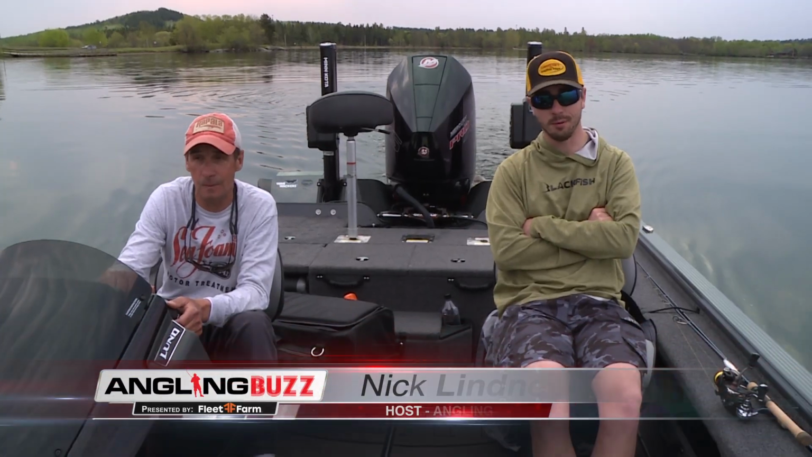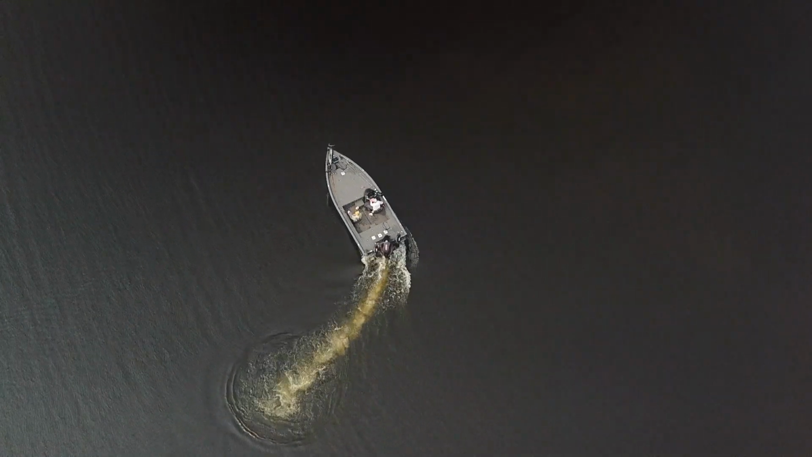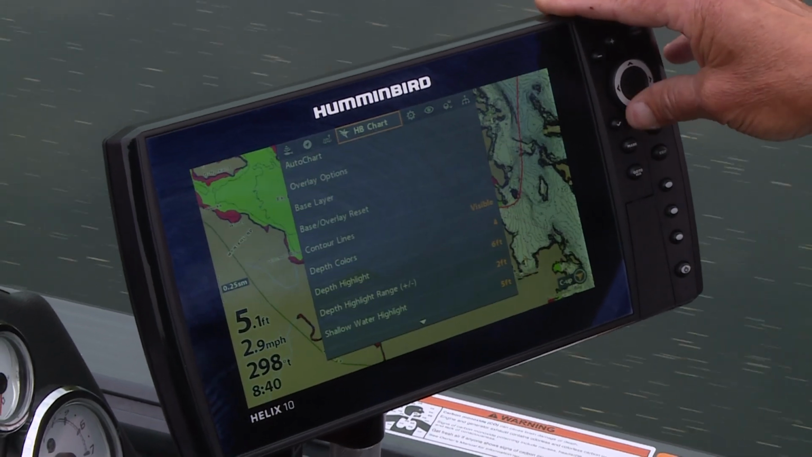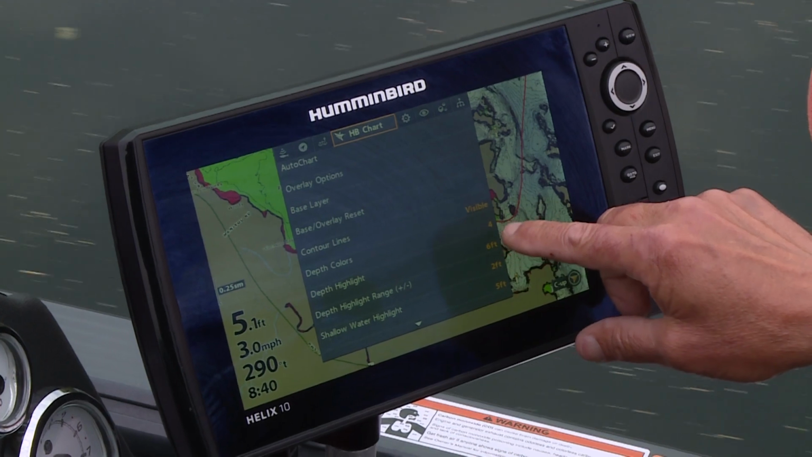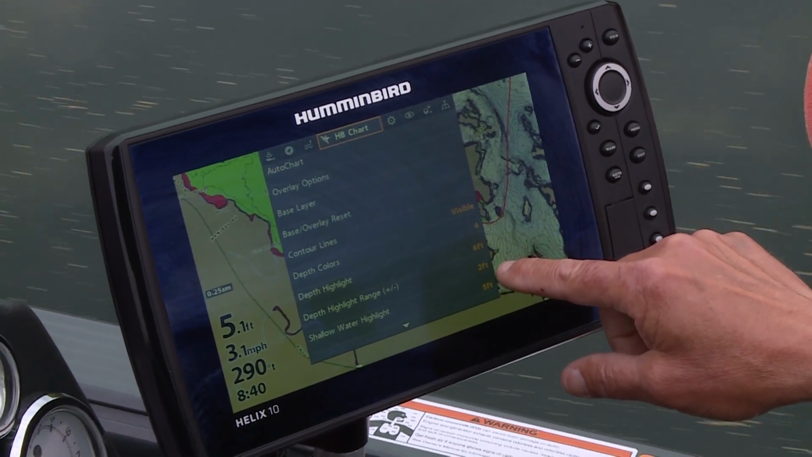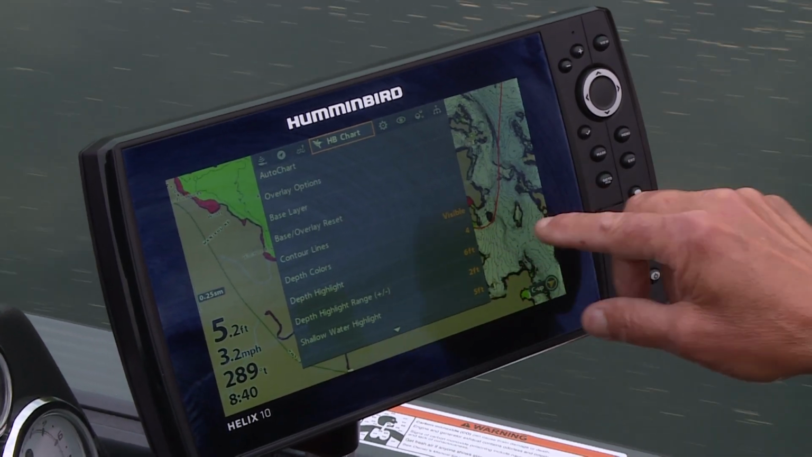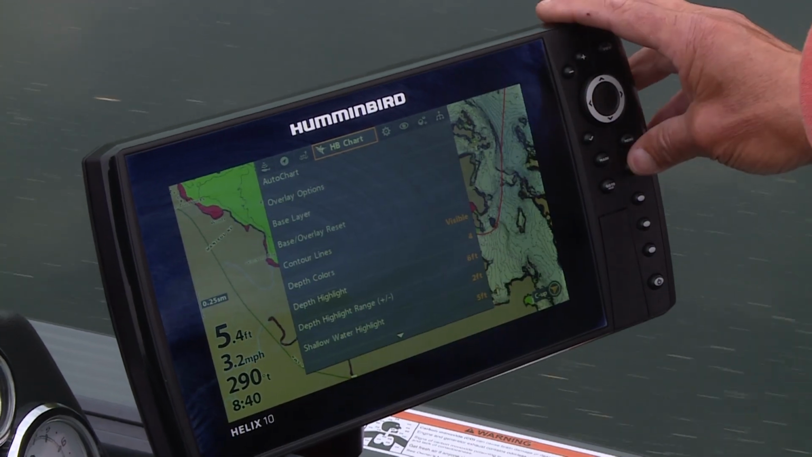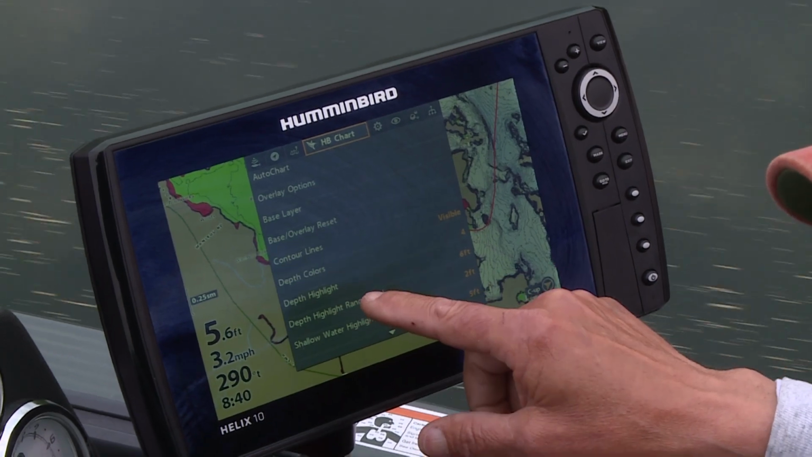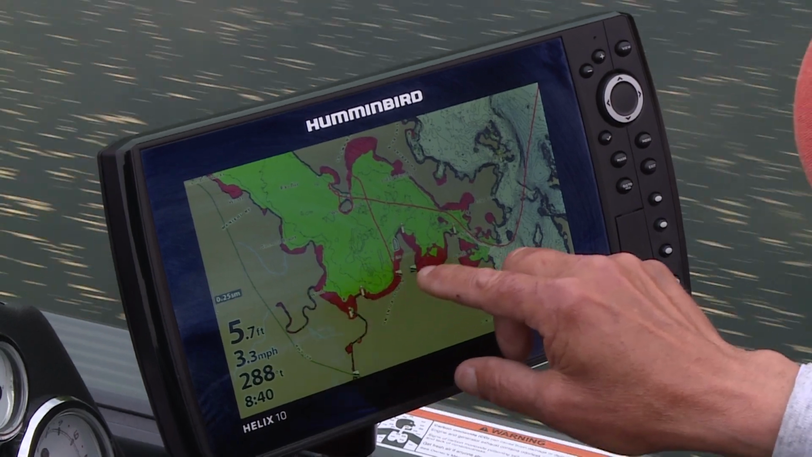There's a lot of water to cover, but if you can dial it into a few things, you can find them a lot quicker, right? Absolutely. You notice how I have my map set up initially to find fish. I set my chart up, and I have my depth highlight range, which is the green, at 6 foot with a variance of 2 foot, so it's down to 8 foot. Anything shallower than 8 foot is green. And then I have my shallow water highlight at 5 foot, and that's probably where they're going to be spawning, on these shallow rocks, as well as any type of isolated bulrushes.